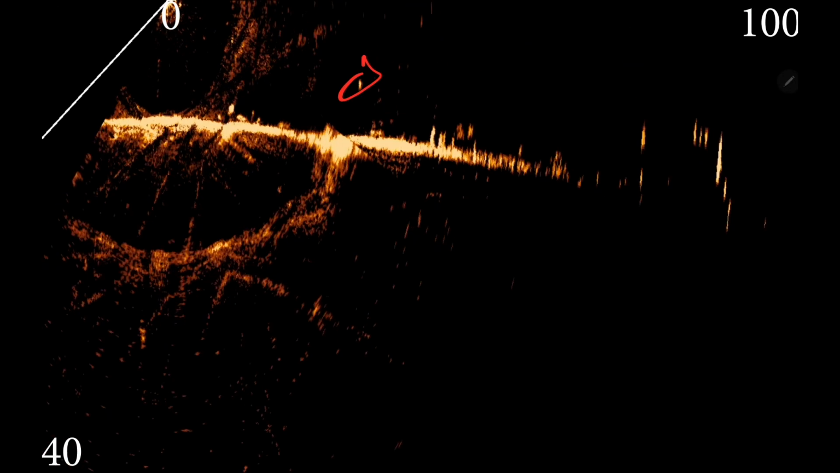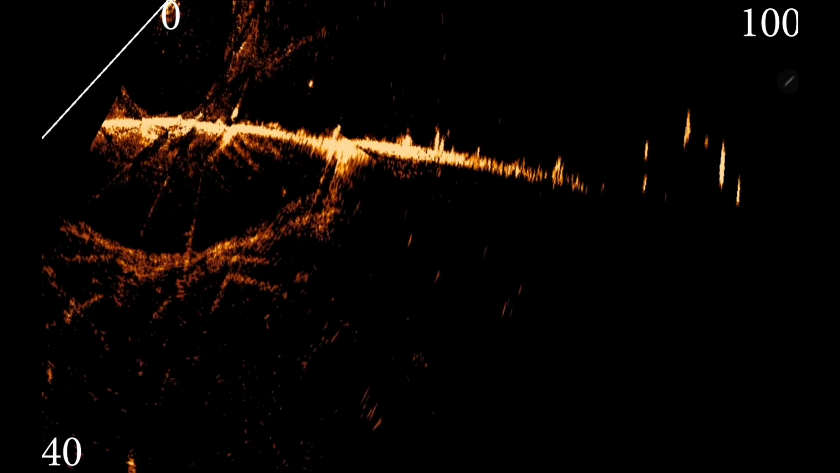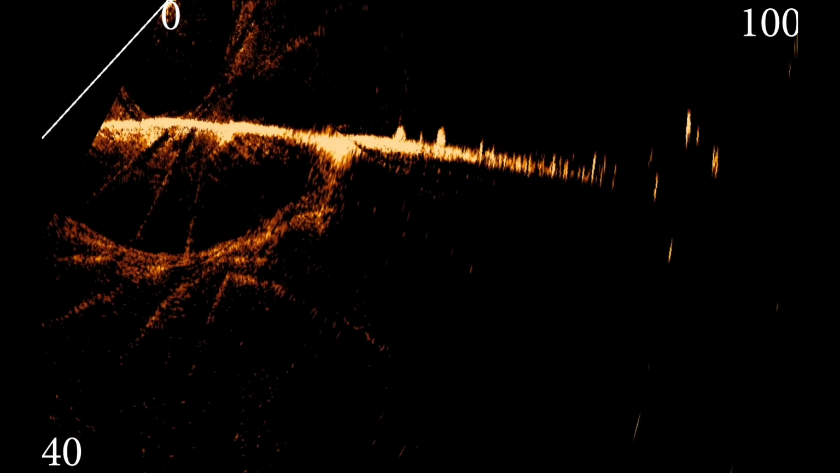All right, right here you can see my swim bait coming through. I do some weird things like drop it down, see if I can get something to react to it. But those are gar. Looking at them now, they're gar.